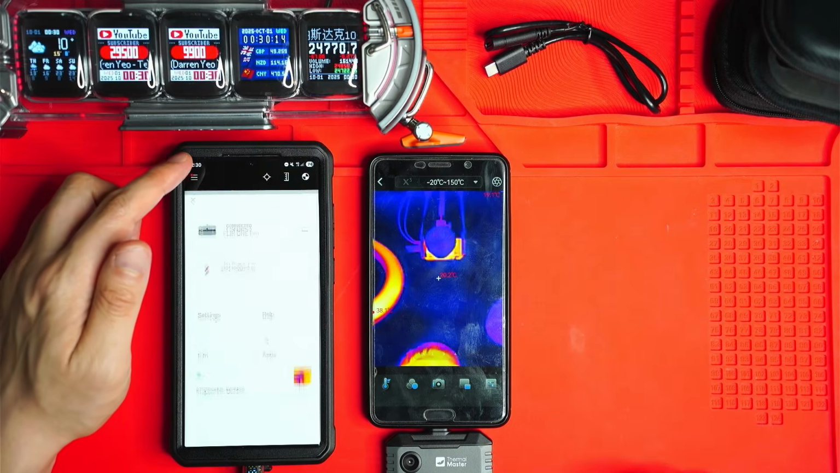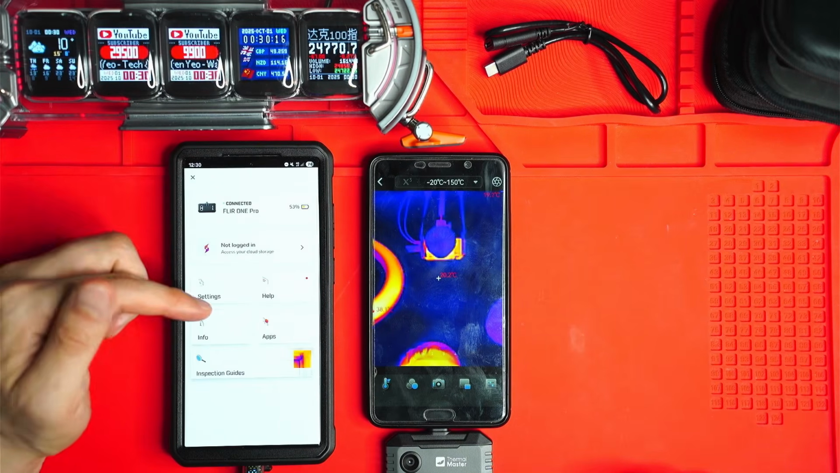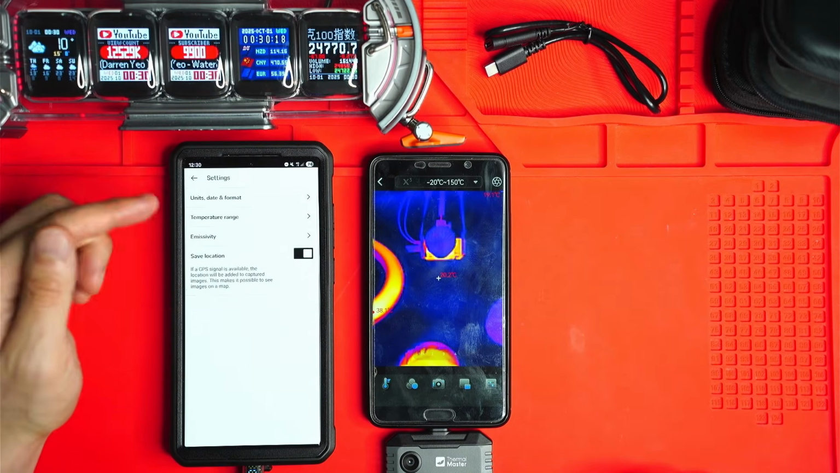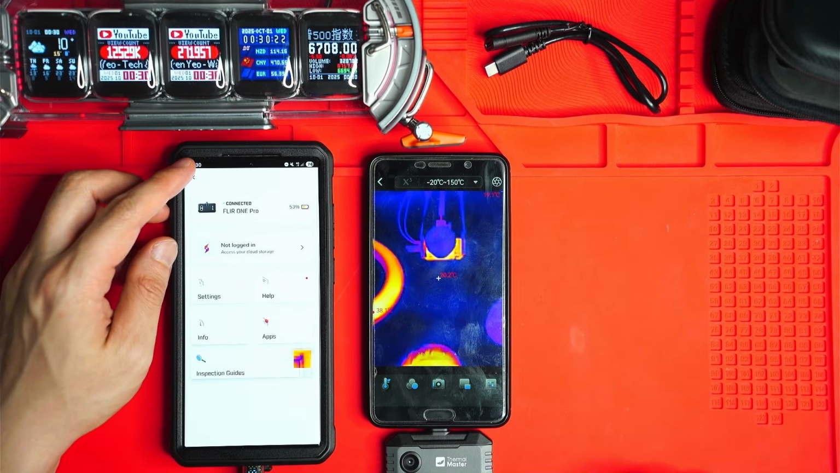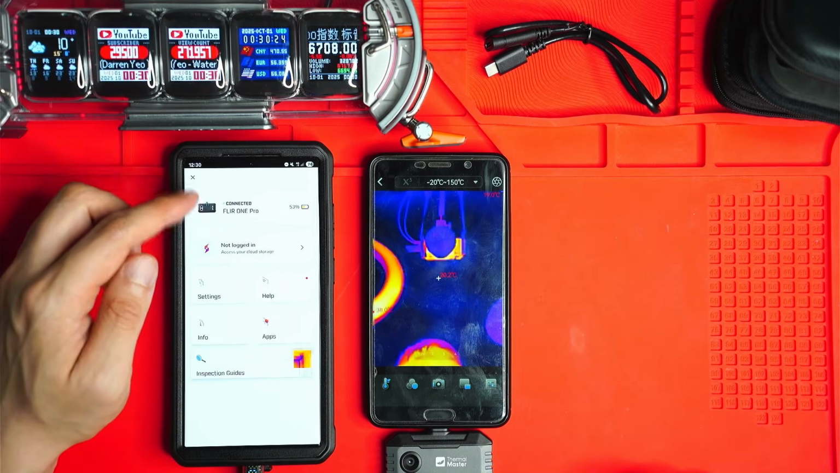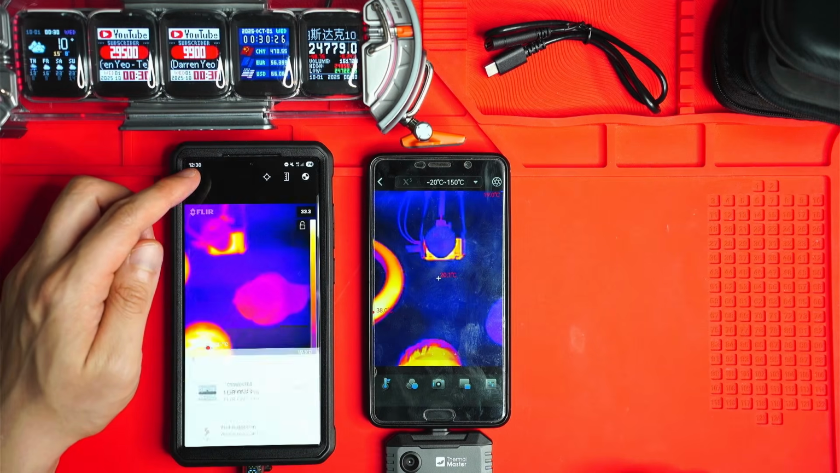And temperature range, that's pretty much it as well. You can't set the ambient temperature and the measurement distance as well. So yeah, that's basically it for the FLIR app.